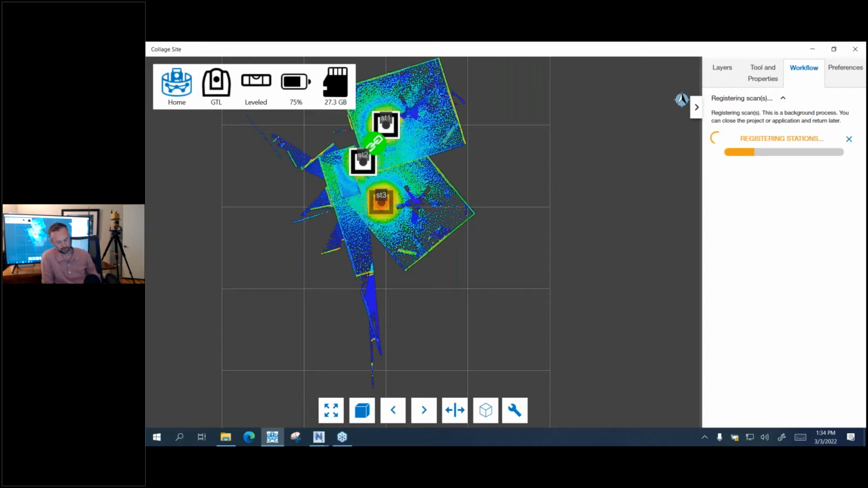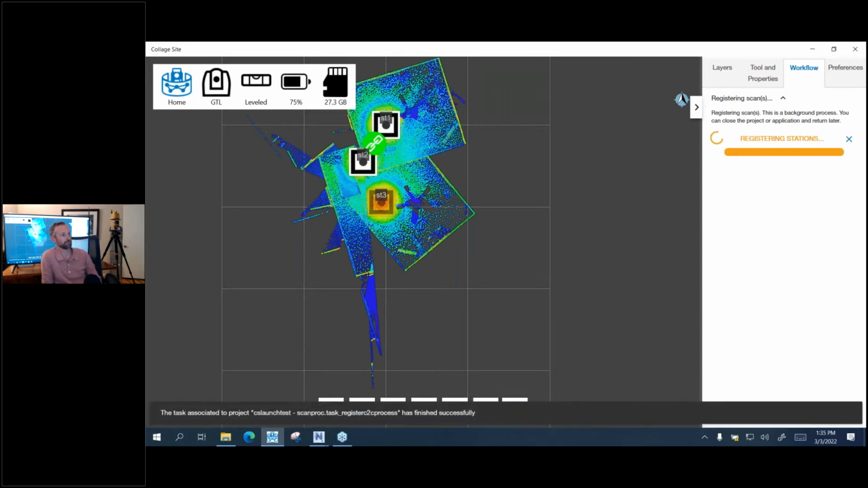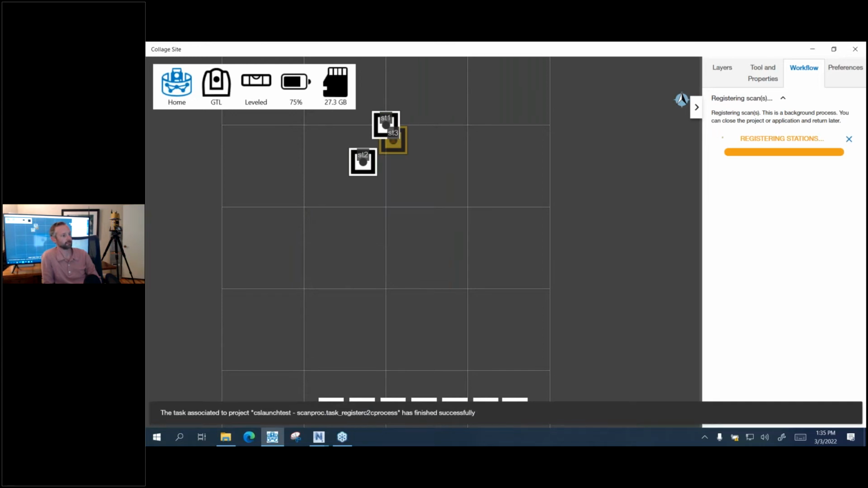Yeah. And as you can see right now, what it's done is imported the scan data first, and it's like, oh my gosh, it's not aligned. But then just wait. Let's see what happens. Knock on wood, right?